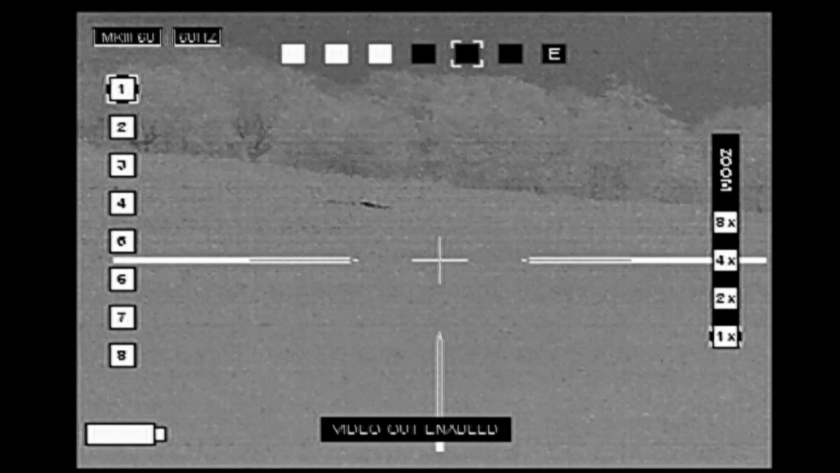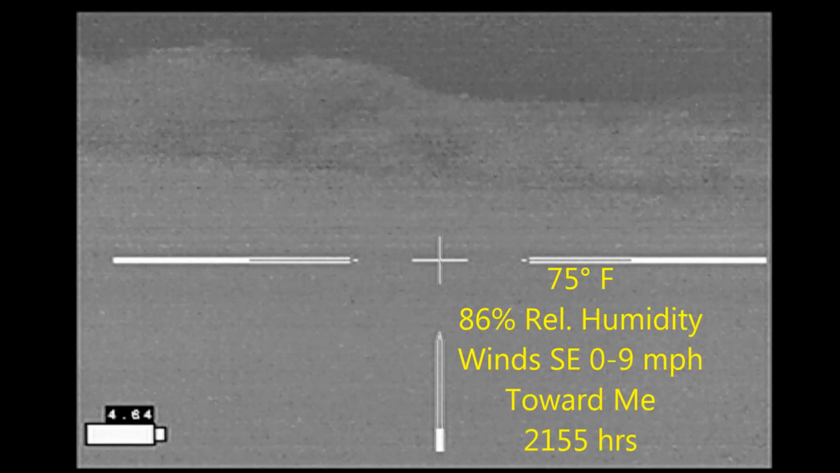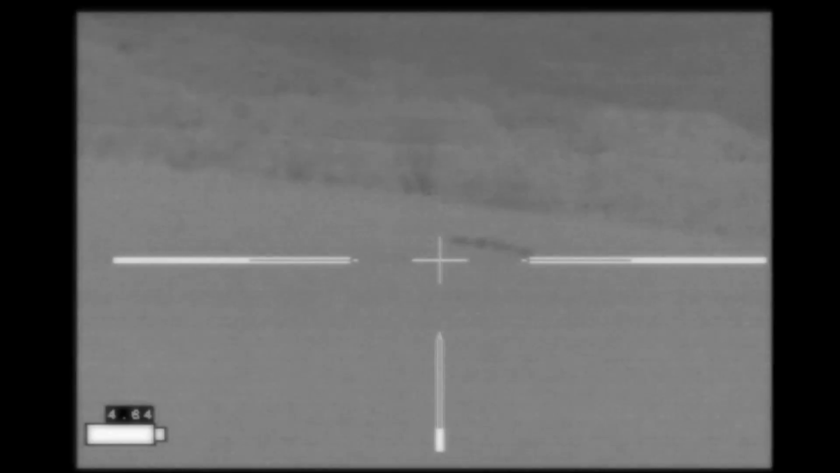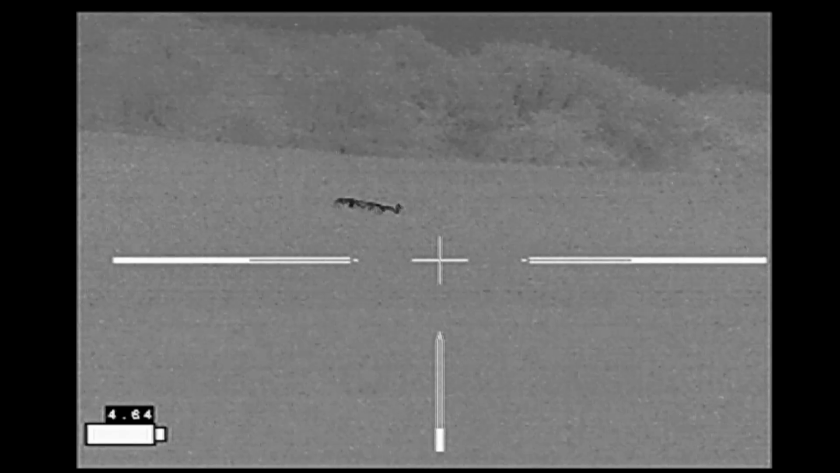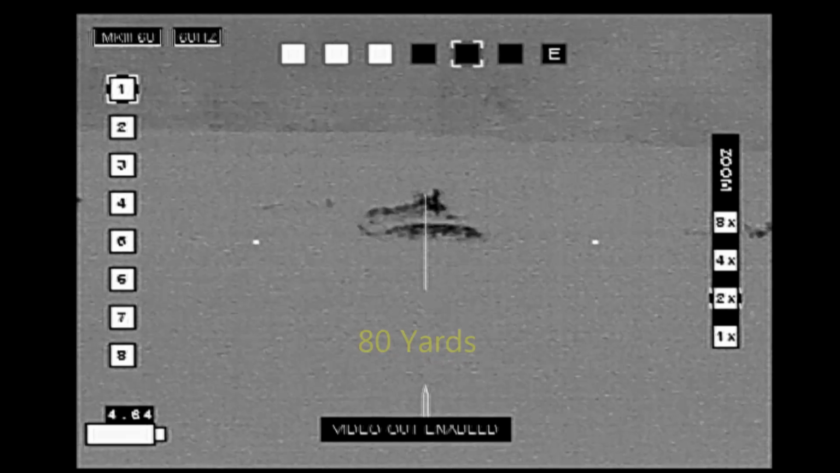As you can see, they're not much taller than the oats, and there's a lot more hogs there than you realize because there's piglets underneath the oats. So I made a series of progressions getting closer and closer to the hogs, till finally I was at a point where I thought I could take a good shot.